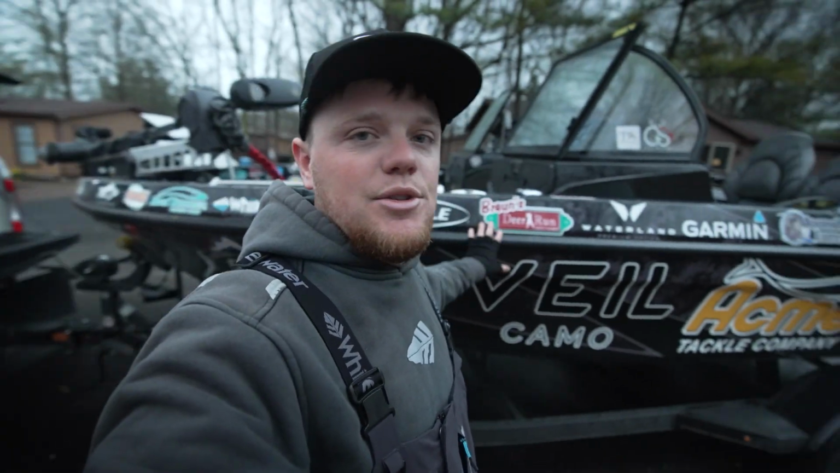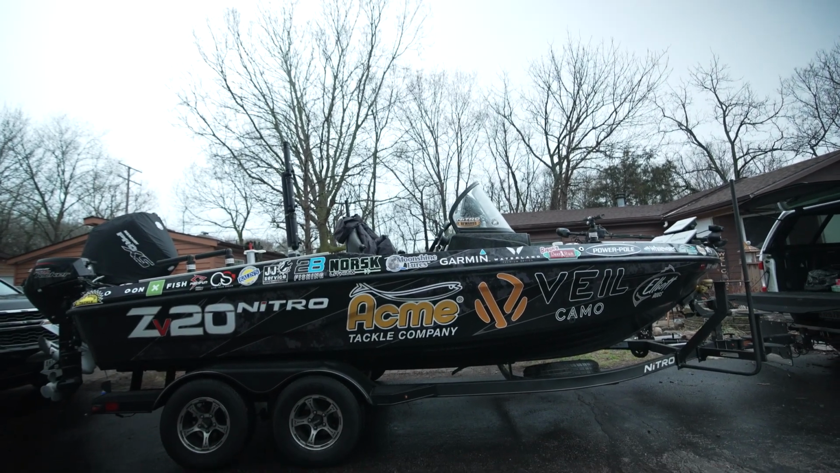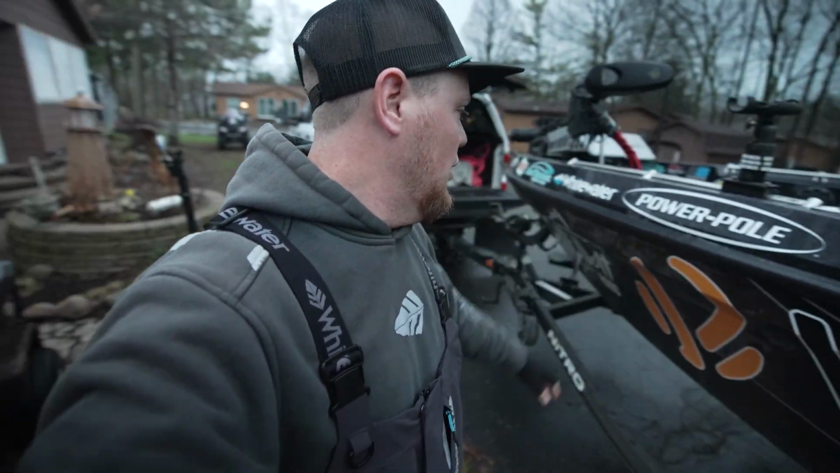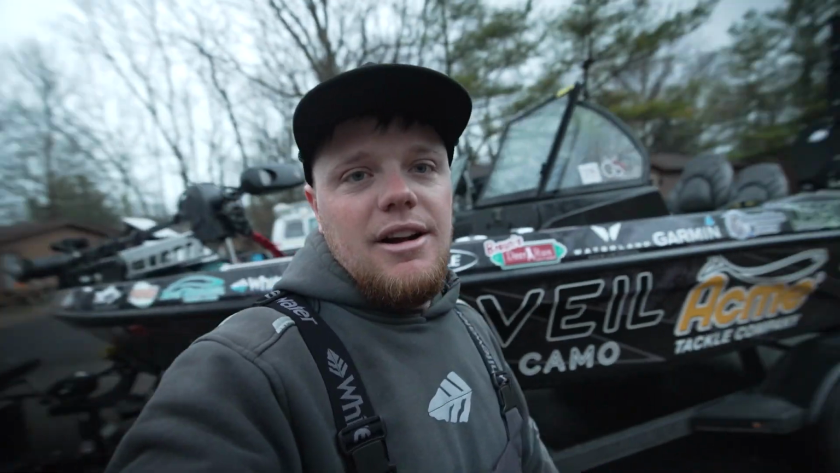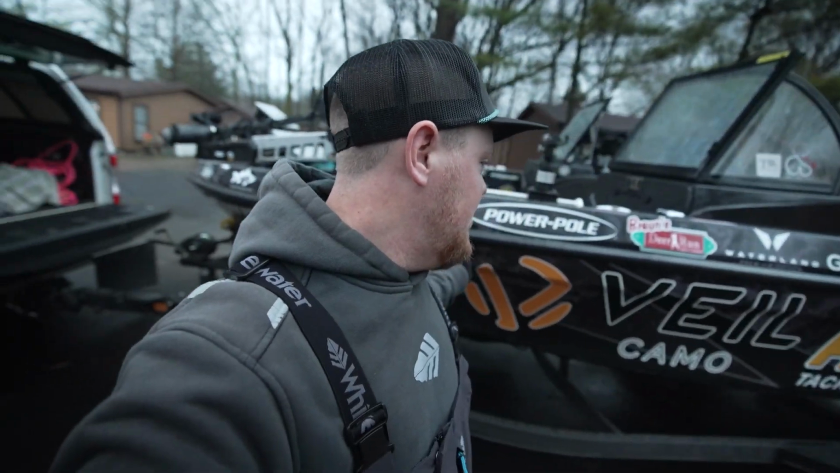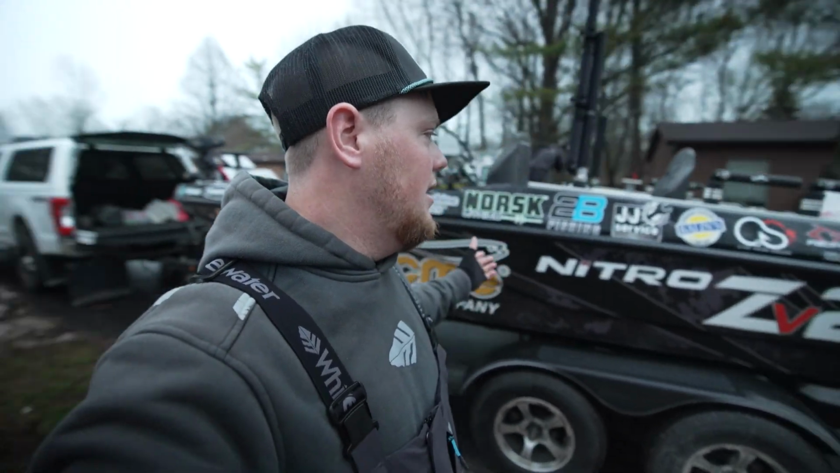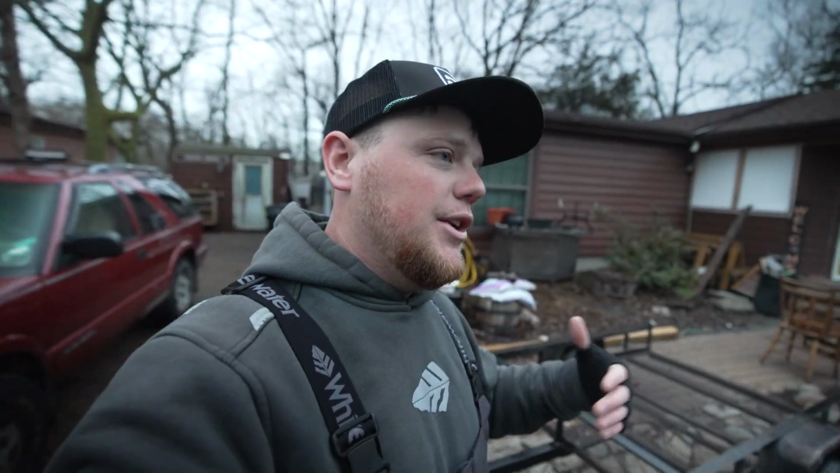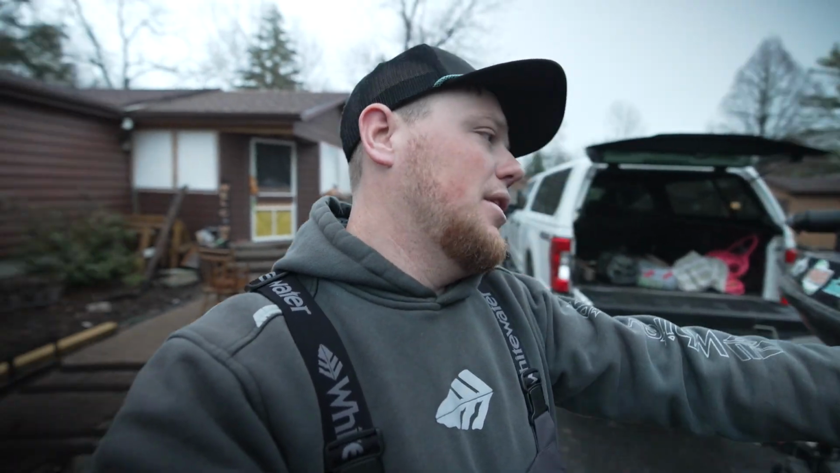We have the Nitro all rigged out, ready to go. We actually just got a new wrap put on. Big shout out to Vail Camo for making this wrap possible. We got some really cool sponsors behind us this year that we're really excited about, and it's been a fun haul, that's for sure. And we have a ton of partners that you can see along this boat here that make what I do possible, and being able to travel around and do this fishing thing on YouTube. So super big shout out to everybody that is on this wrap. It turned out really good, and I'm super happy with it.